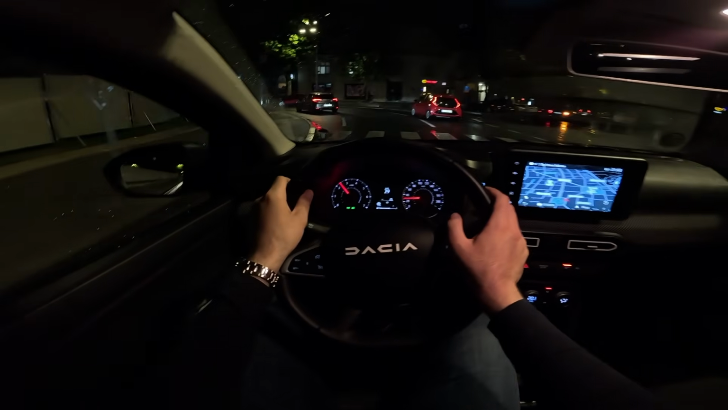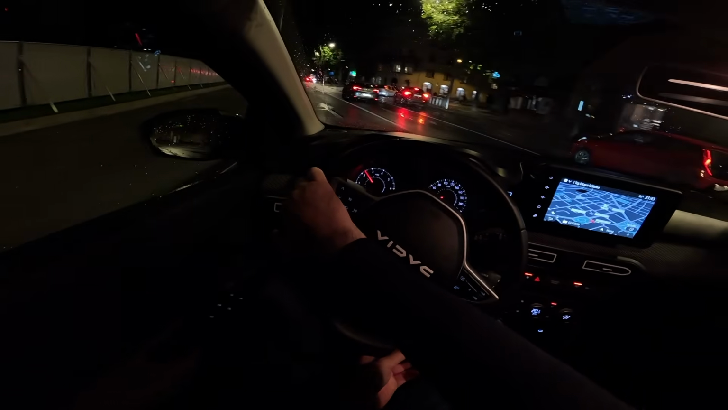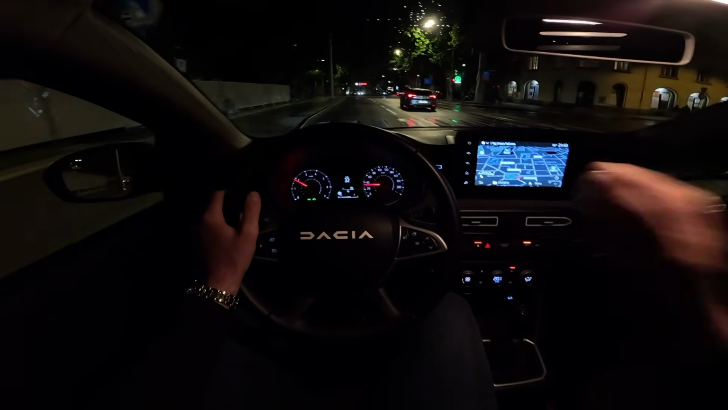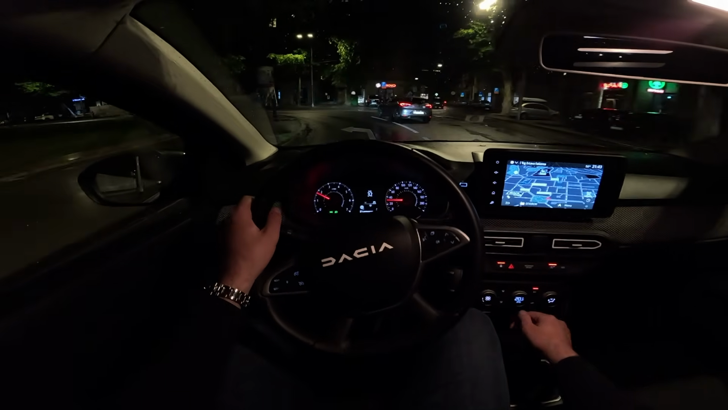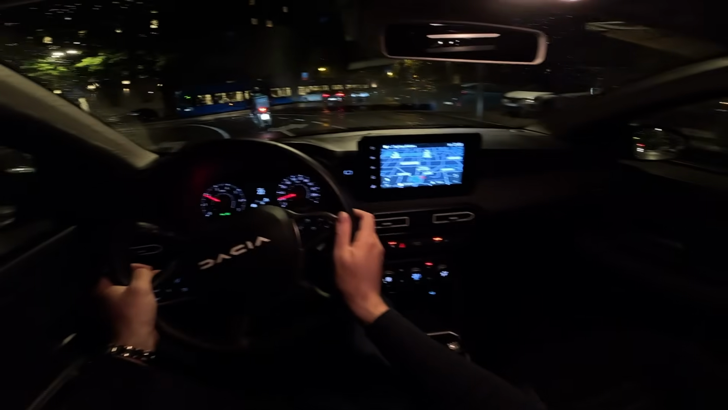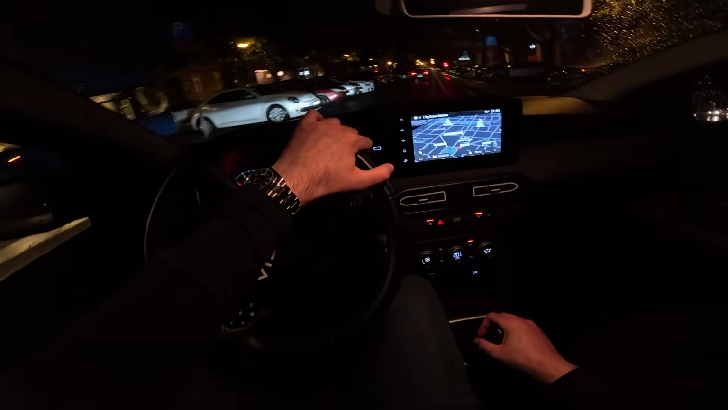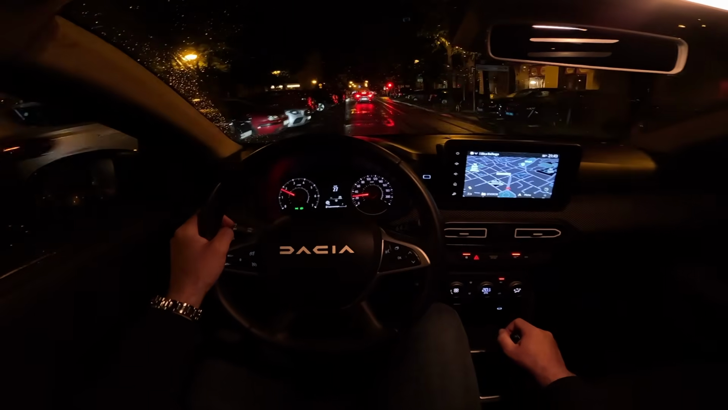For the Jogger, there's also the option to have this sleep pack, which basically gives you a bed at the rear. So you fold the rear seats, and you have like the box, 3-in-1, and there you can, in around 2 minutes time or even less, set your bed.